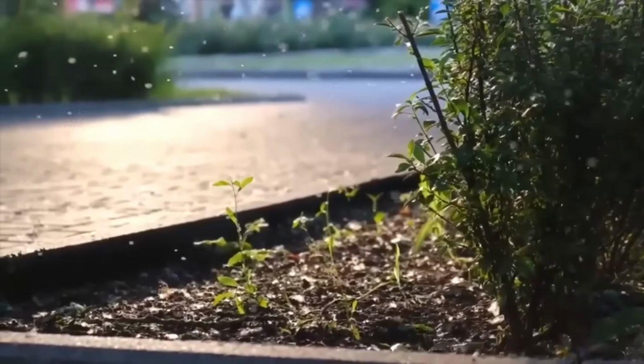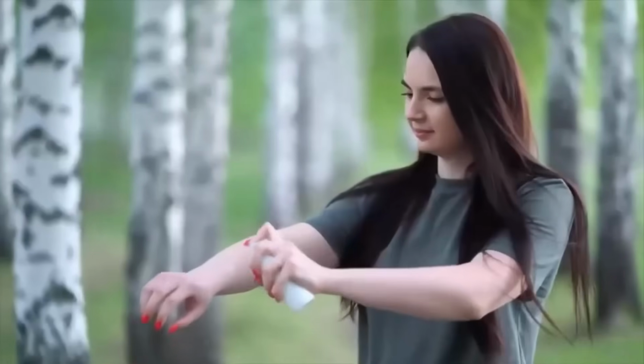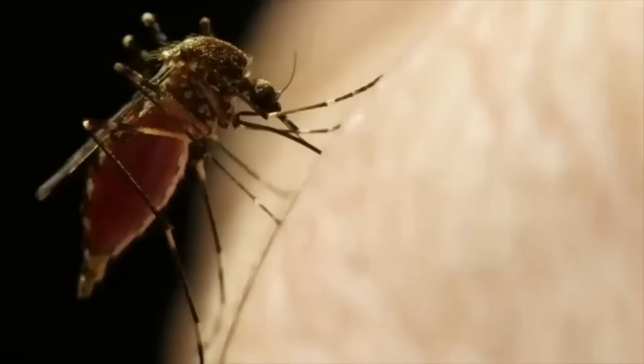So next time you hear that high-pitched whine, grab the bug spray and protect yourself from the deadliest animal on Earth, the mosquito.